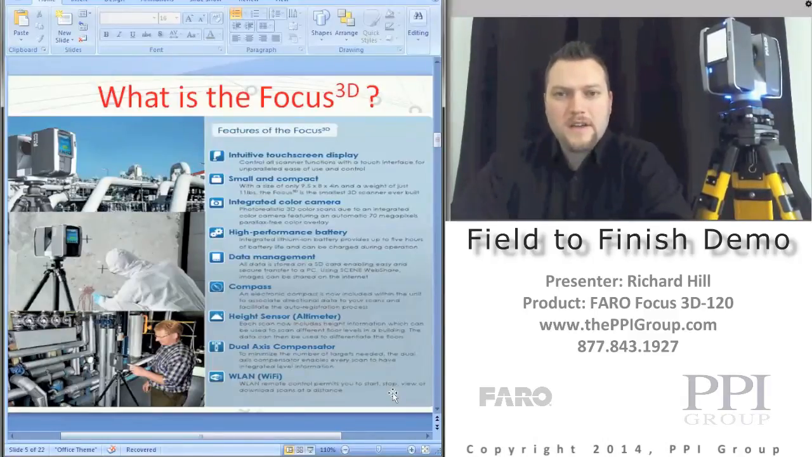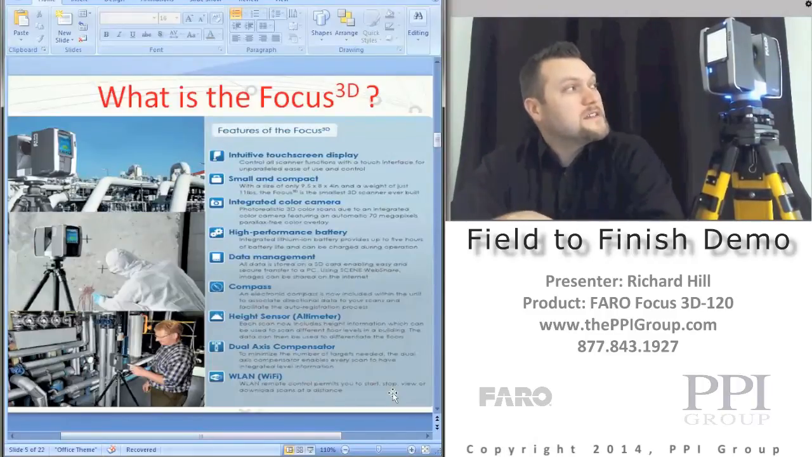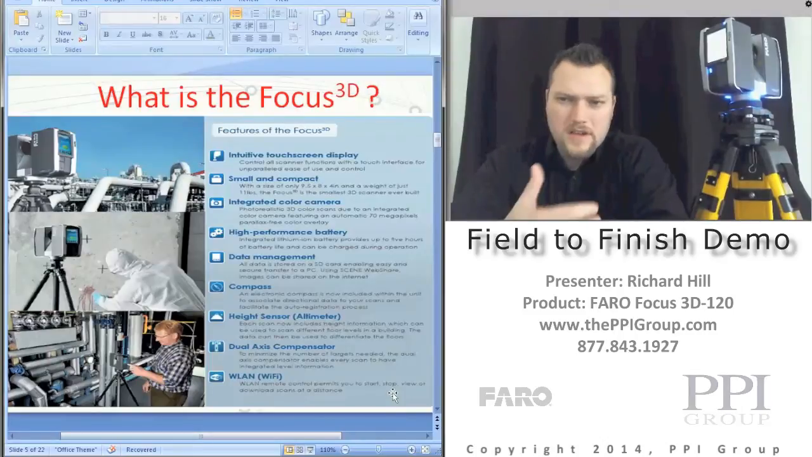It has a very high performance battery that lasts about 4.5 to 5 hours. It's very powerful because you can collect a lot of scans in that time.